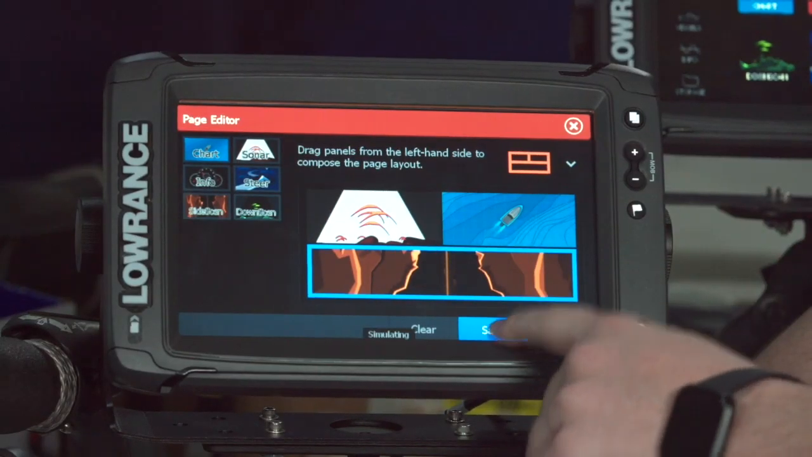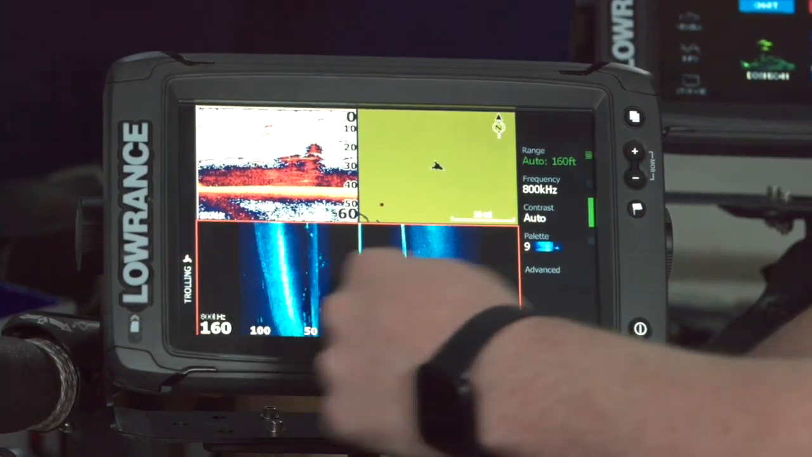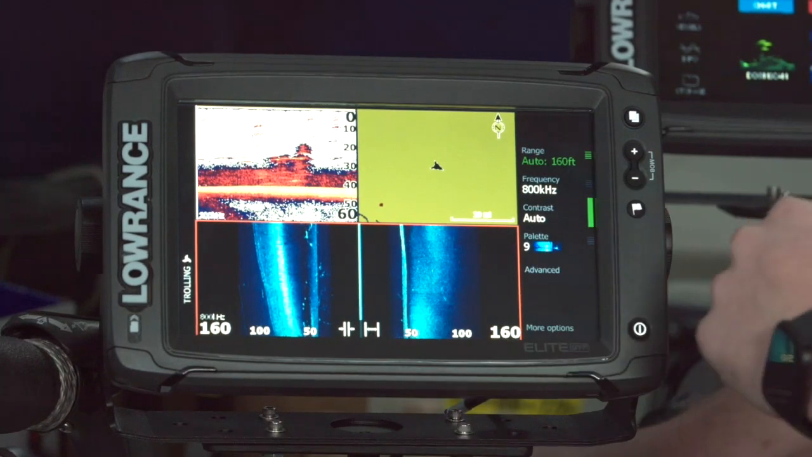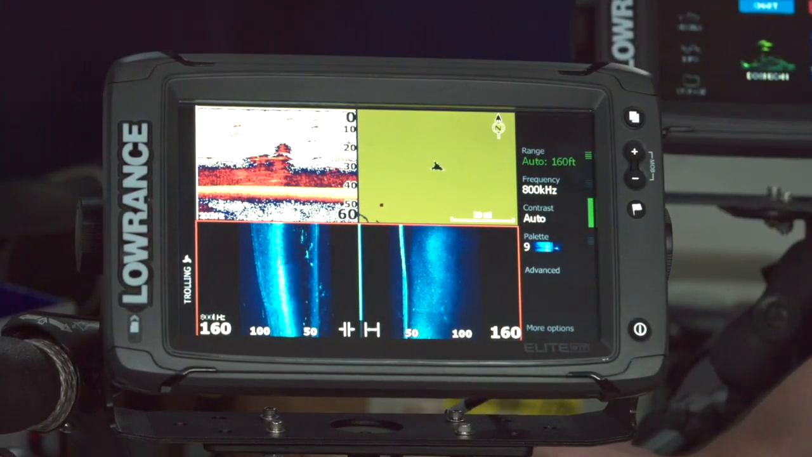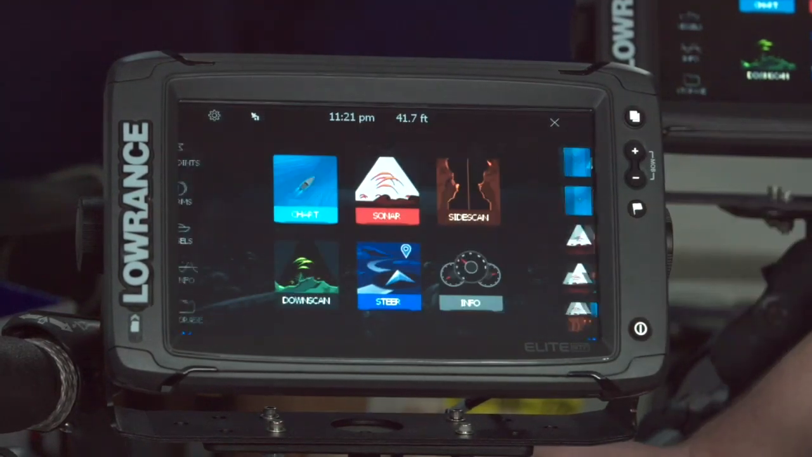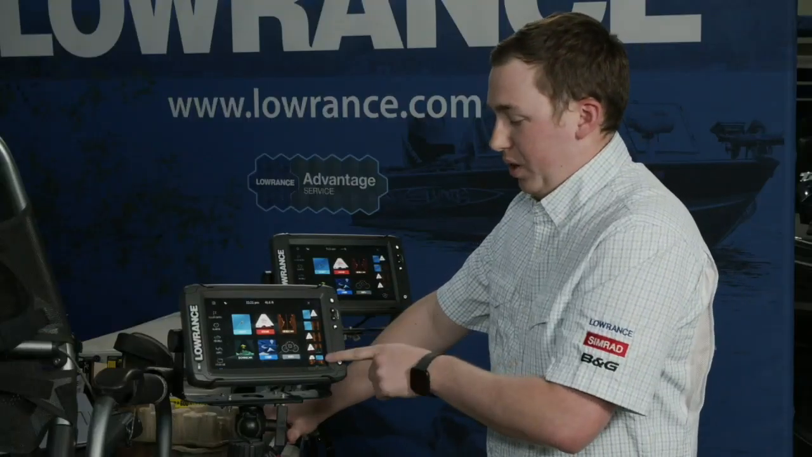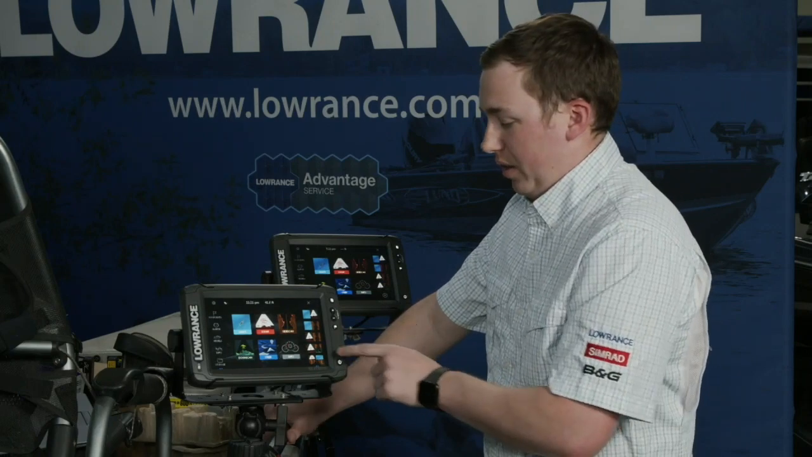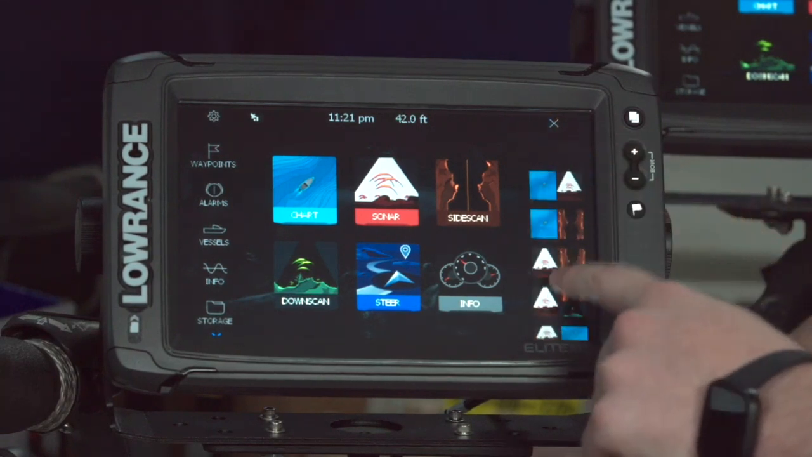So as soon as I hit save, it's going to take me right to that panel that I just built. So here you'll see my side scan all the way across the bottom like we were just talking about, my chart and my traditional sonar. And that stays saved for me anytime I go to my home button. So anytime I press that home key, that one that I set up is going to be right there. And I can save a whole bunch of these. You can keep going. You can put a whole bunch down the list.